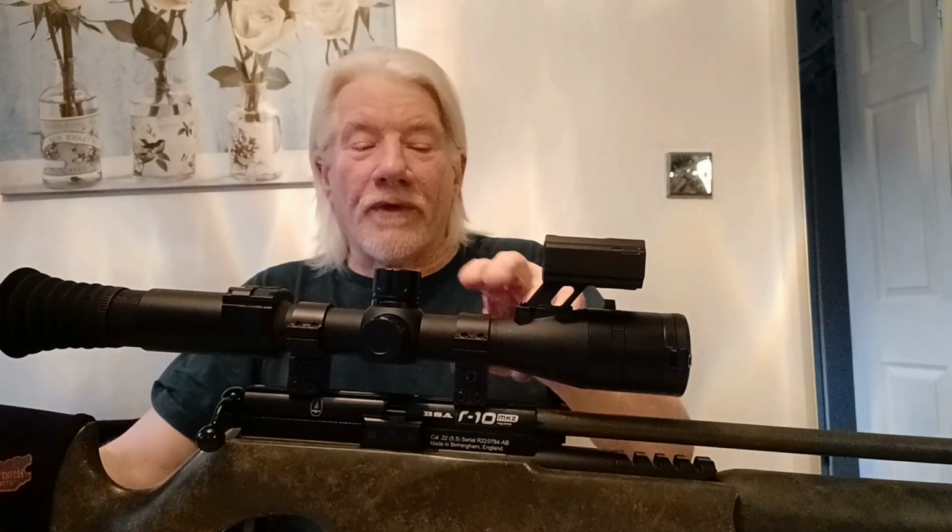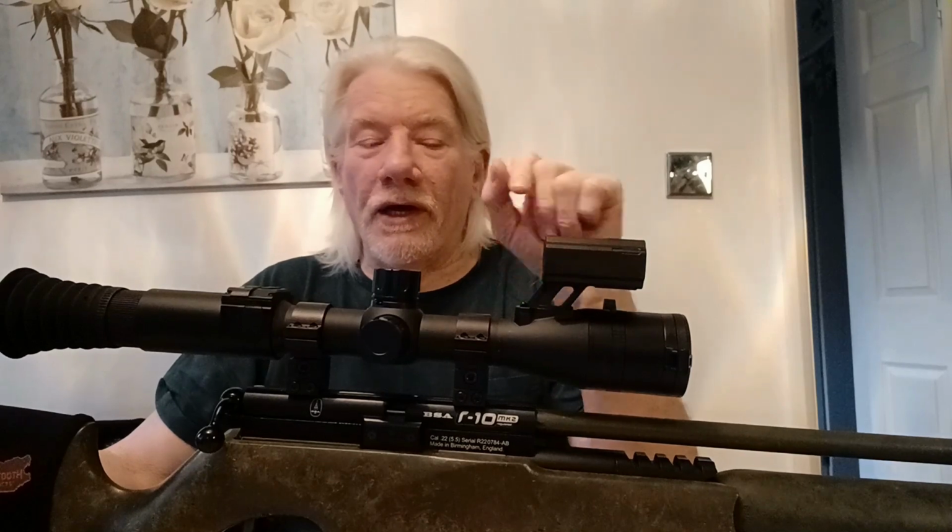I have got another one on my 2.2 rimfire, which I will use with an add-on IR because I'm going out to greater ranges. But for ratting, close-in work, rabbits, ideal.